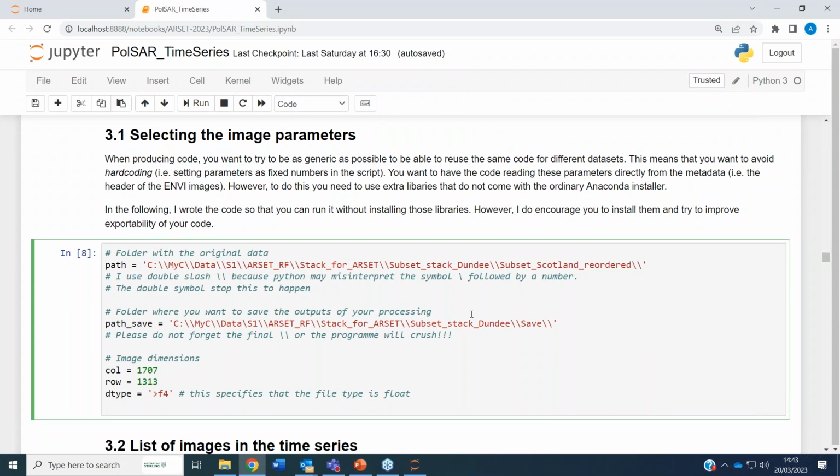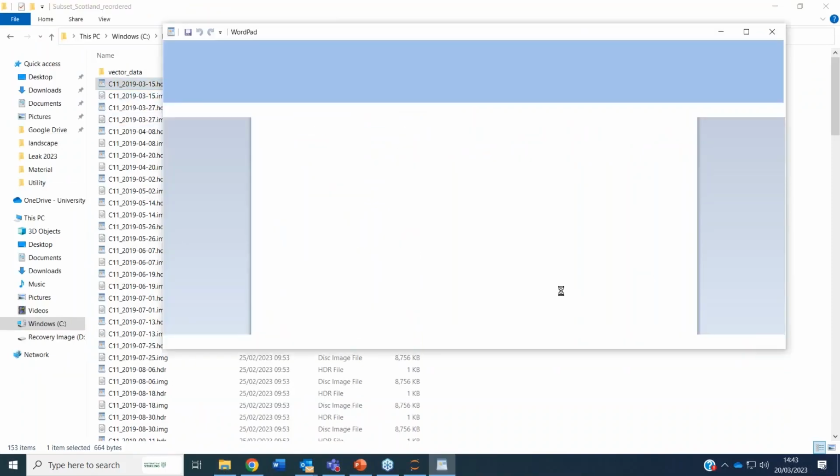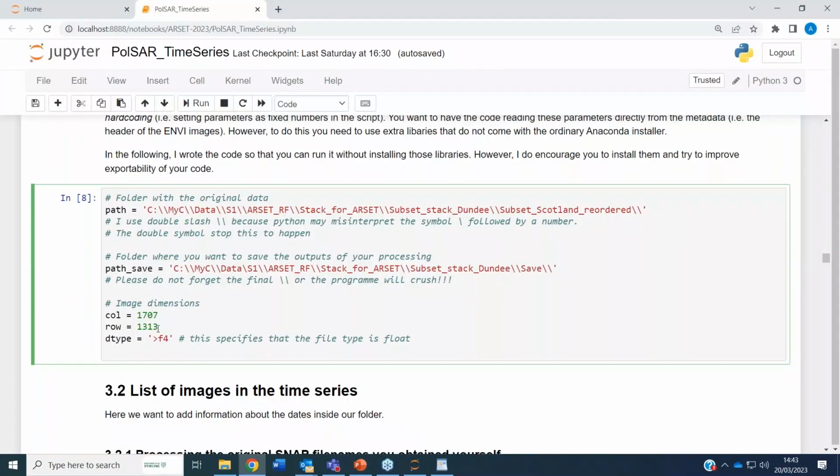So I hope you managed to do this copy and paste here, and this really should be the only bit that you will need to change in order to run this code. Then this part here is where we hard code the information about the image. Where do we get this information? From the header of the file. So you see samples and lines, these two numbers here, and these go here.